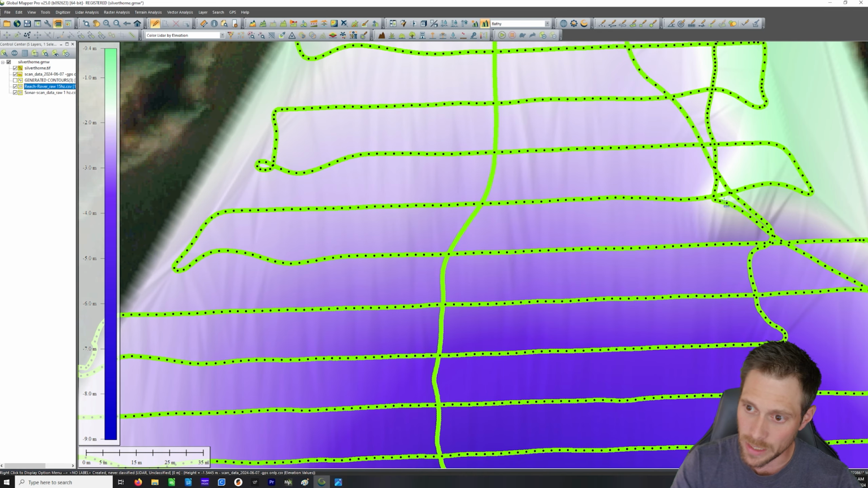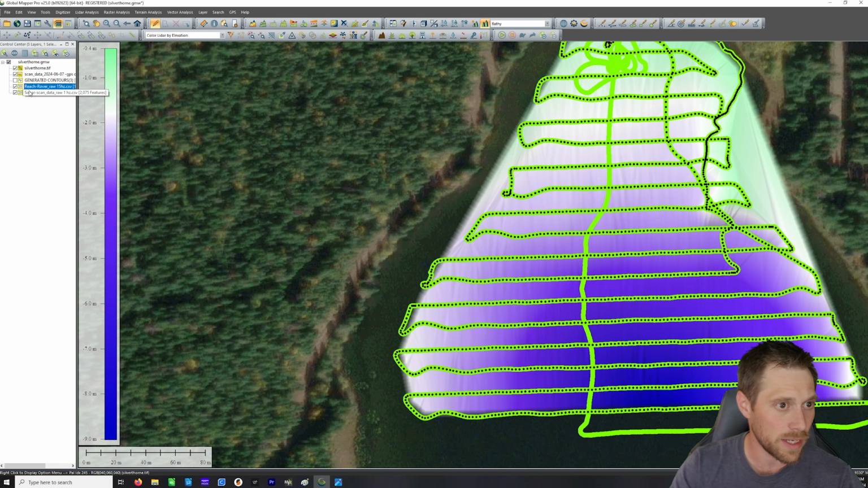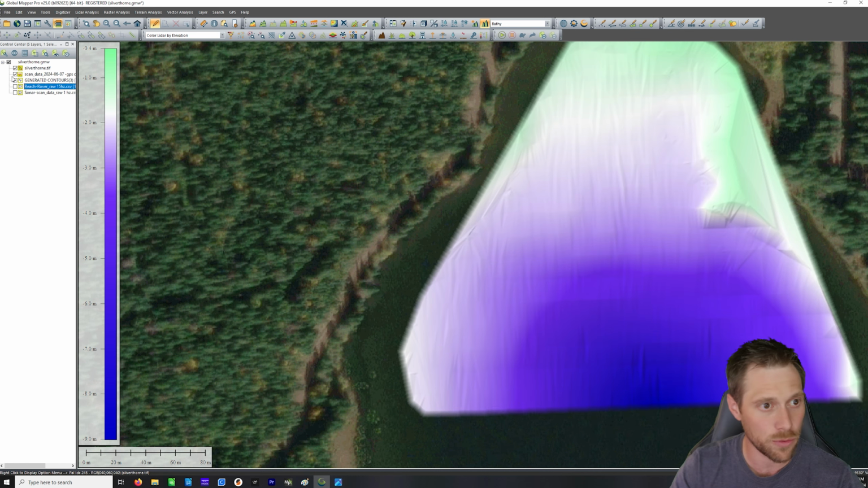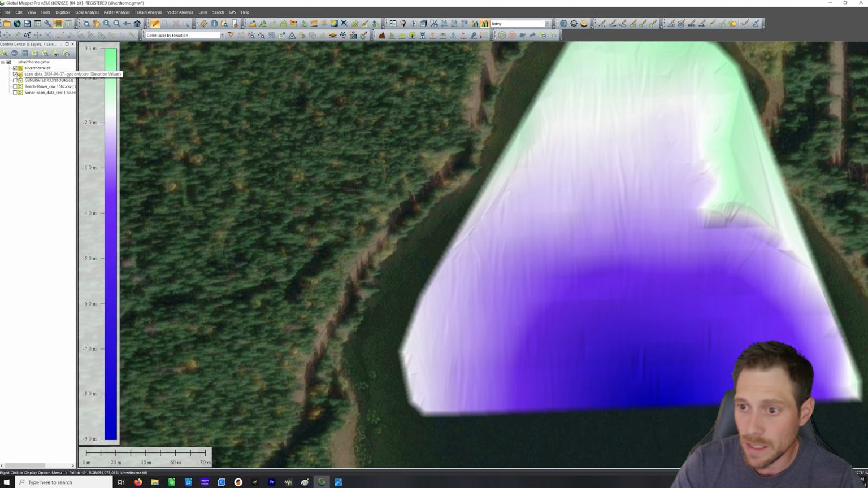And on top of that, this data is on a little knoll. You can tell that there's a little rise here. If we take everything off and just look at the imagery underneath, this is quite pixelated imagery, but you can see that there is an actual knoll here. So it's pretty cool to see the data being pulled into a GIS from a $350 sonar.